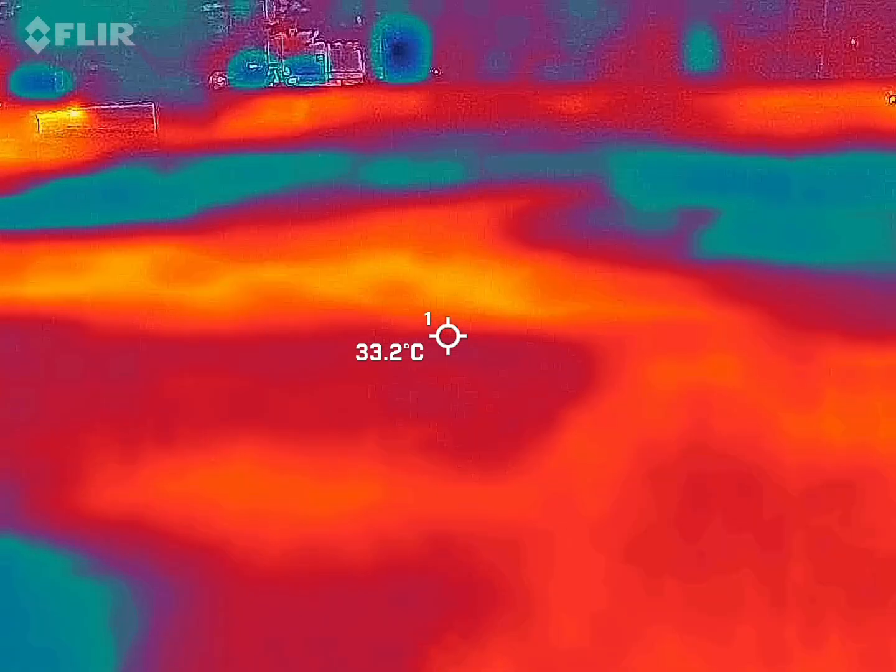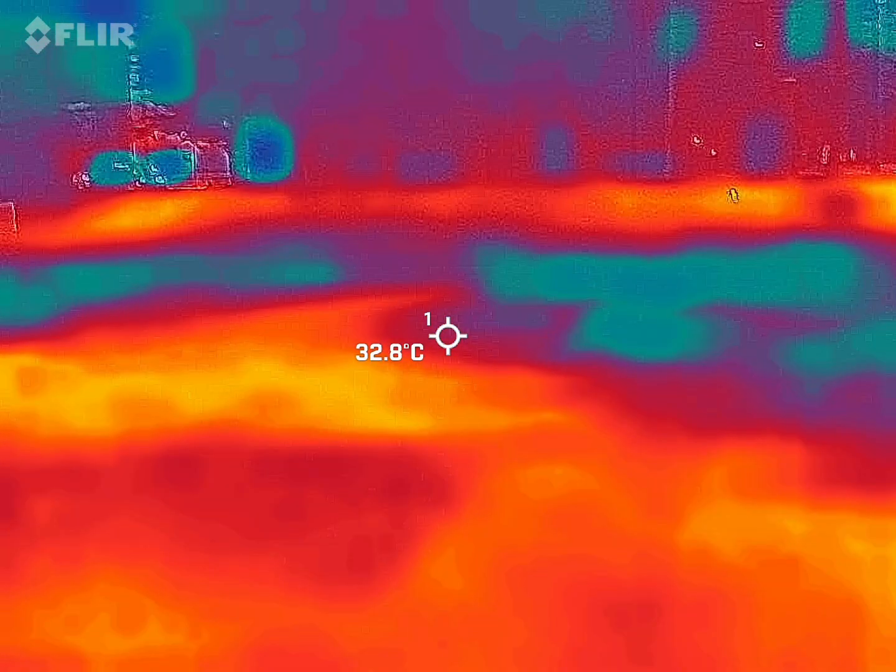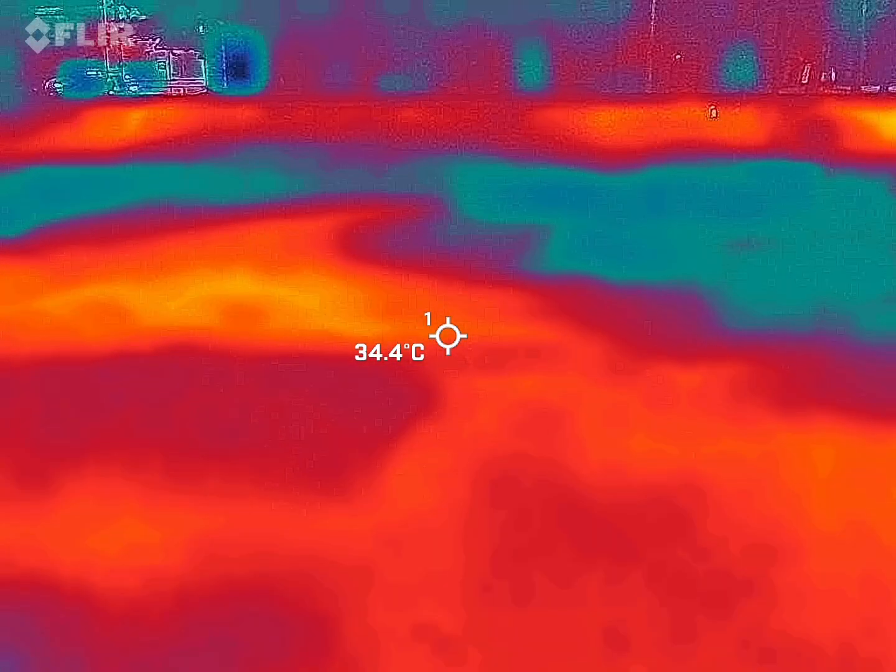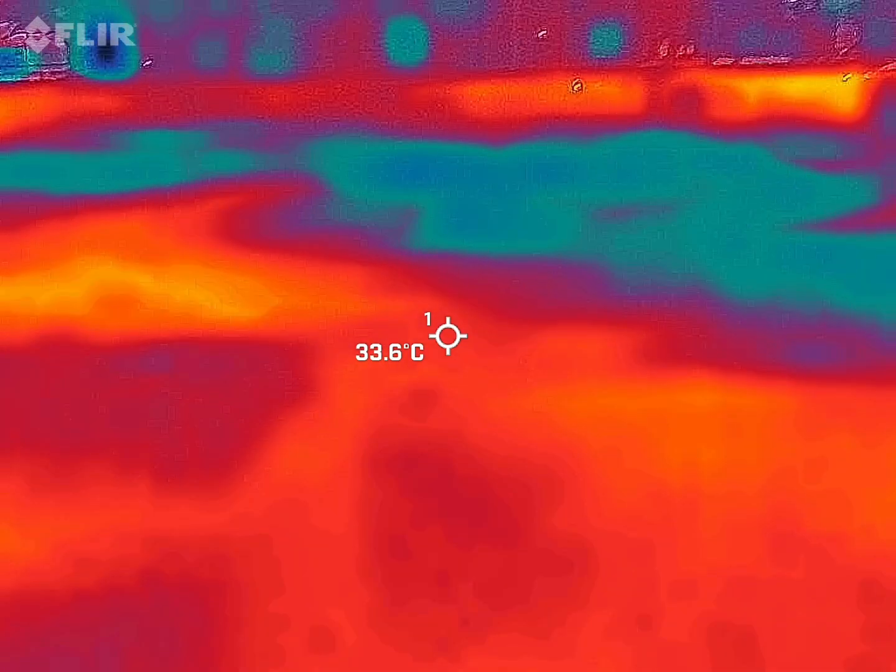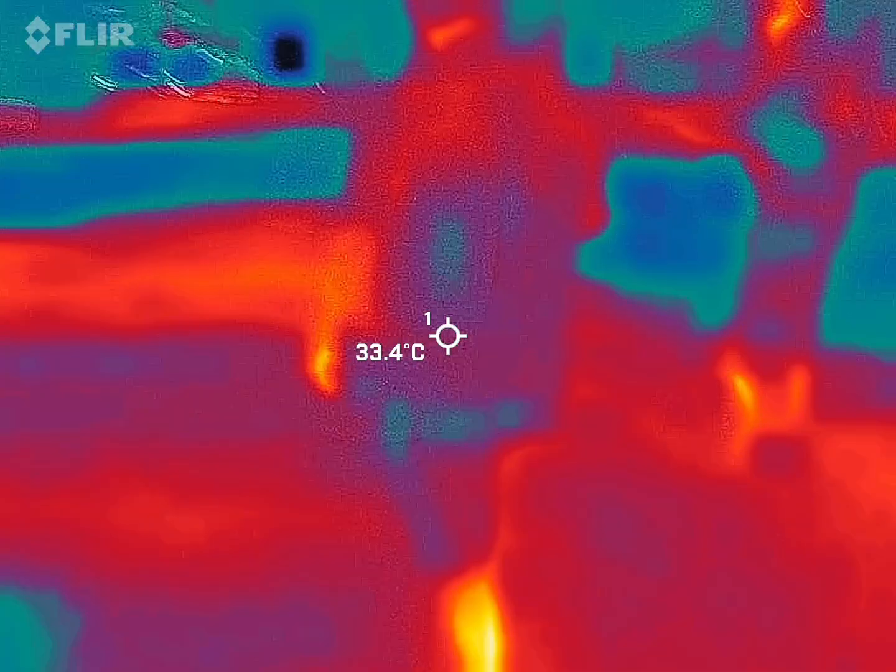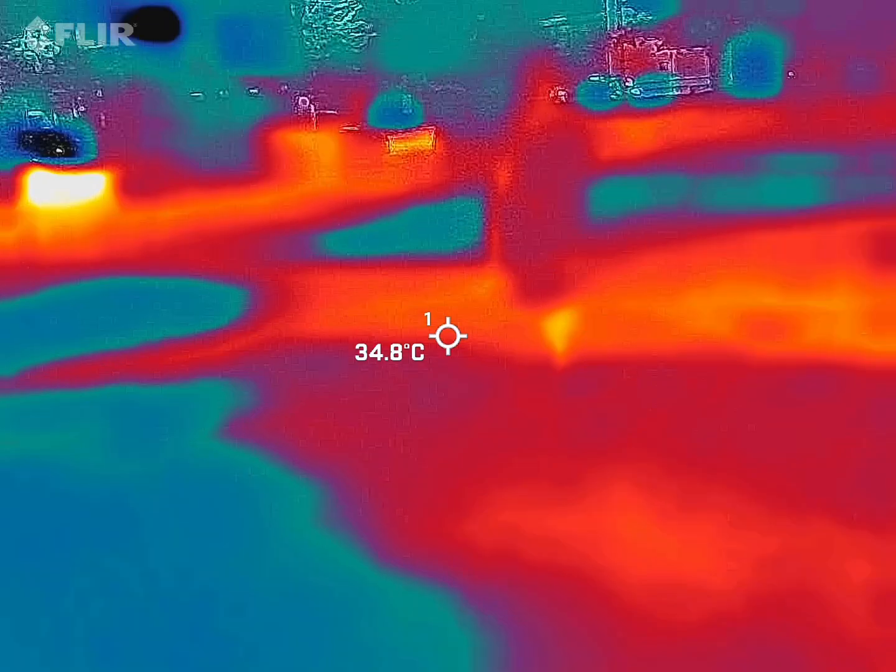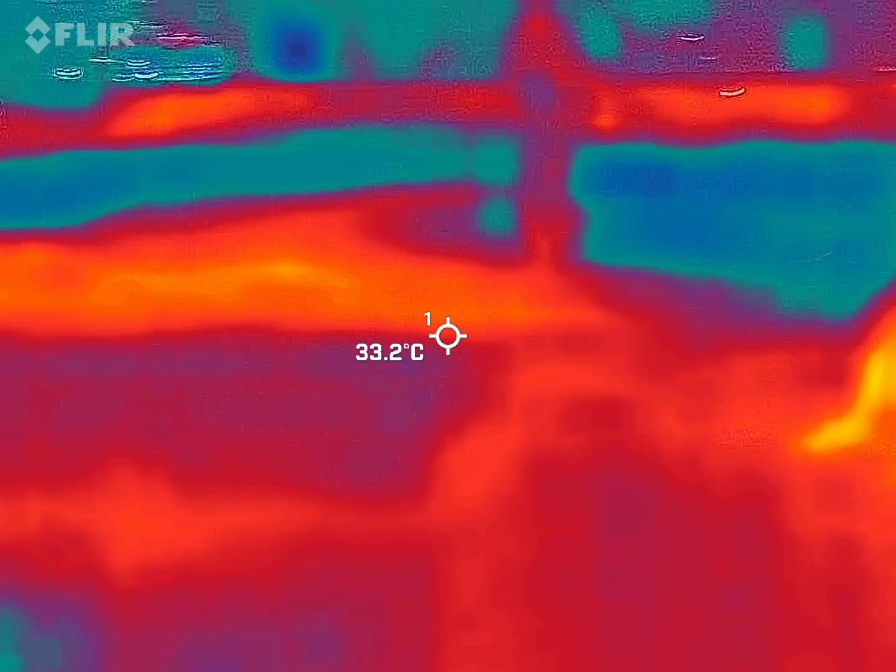Is that right there? What would be blue? I'm not sure. It's right there. That's strange. You can't. Cars. Dummy. Just look at cars. Or people.